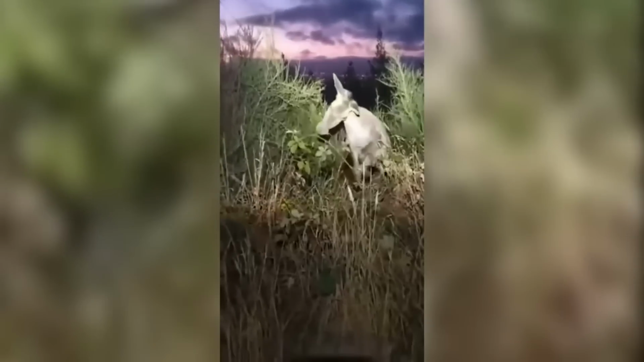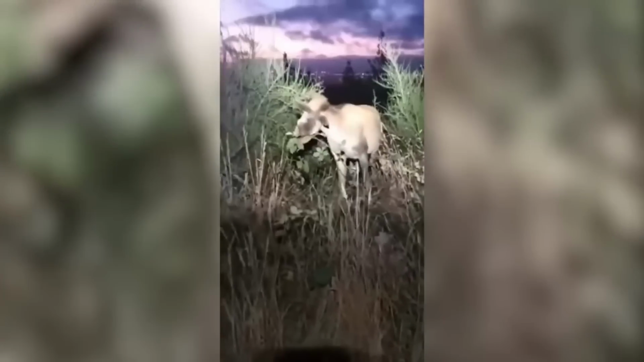Others are not convinced by this explanation and suspect something more sinister, suggesting that the doe is a skinwalker that has shapeshifted into this peculiar form. Whatever you believe, it is an alarming and unusual sight and has led to locals christening her crooked-necked deer.